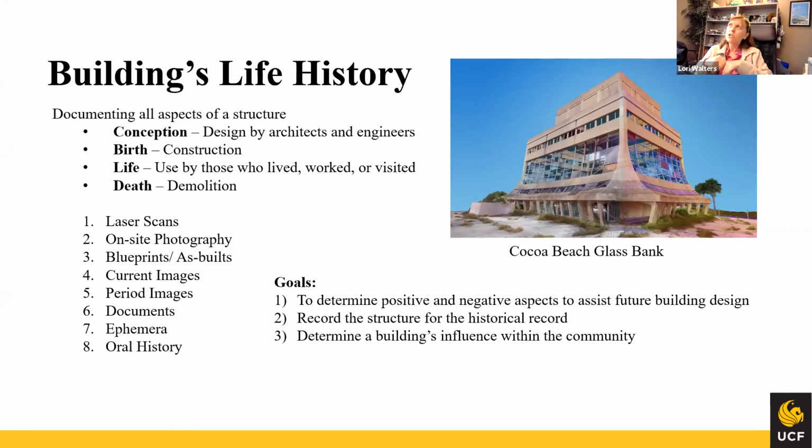A building isn't just there. It doesn't just appear and then it dies eventually when it's torn down. There's all these wonderful nuggets of information that tells us about the community, but also positive and negative aspects about the structure itself and how this can assist in future building. This building leaked like crazy. It was created in 1962, and it was well before the sealants and everything that they needed to keep the water out of this. They actually had to drill holes in the mezzanine level to drain the water out that was coming in all the time. It was amazing the things that we learned about this structure.